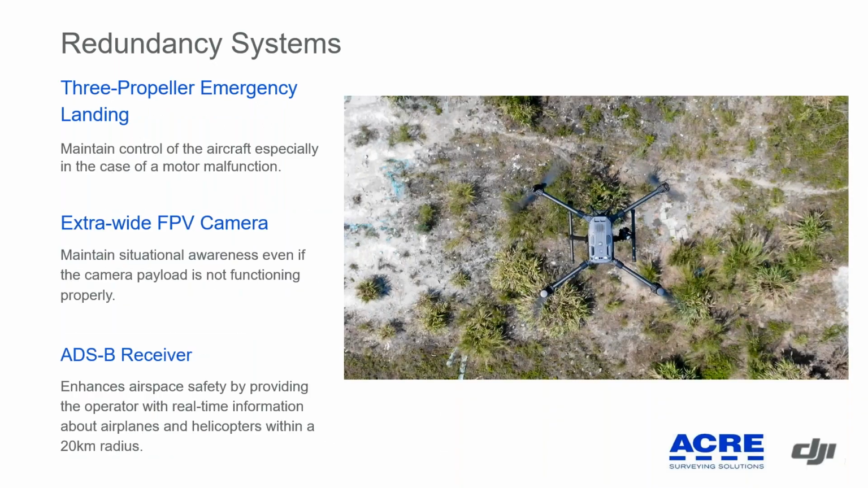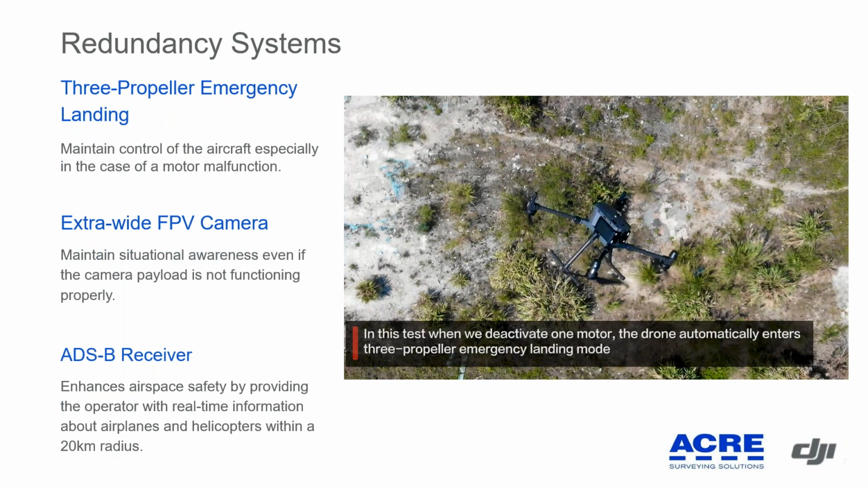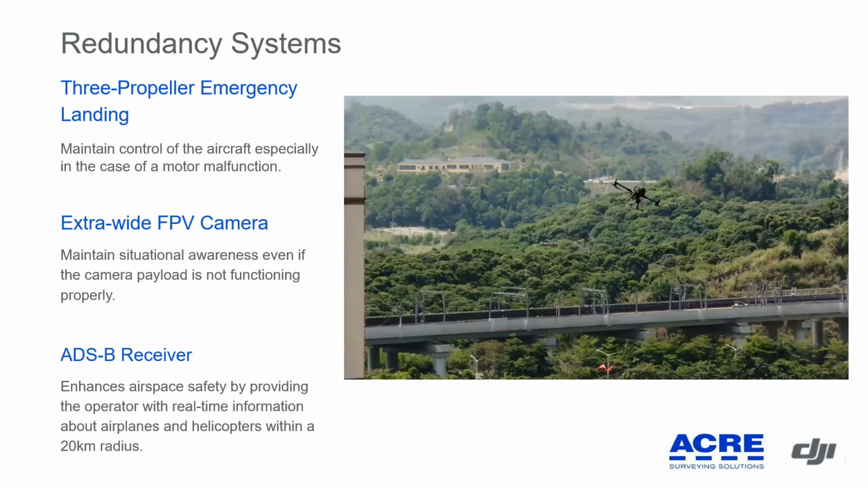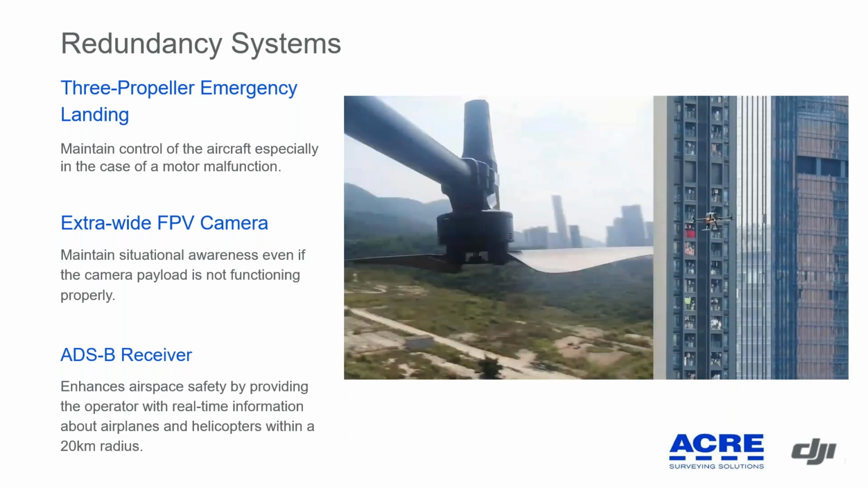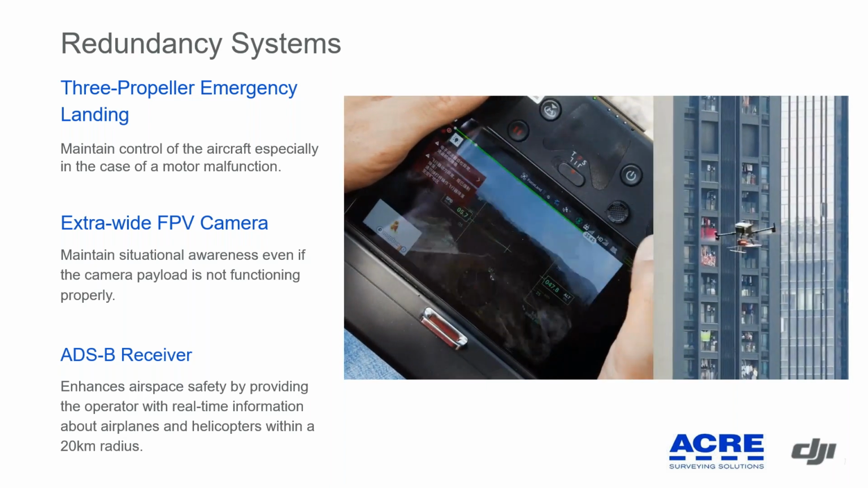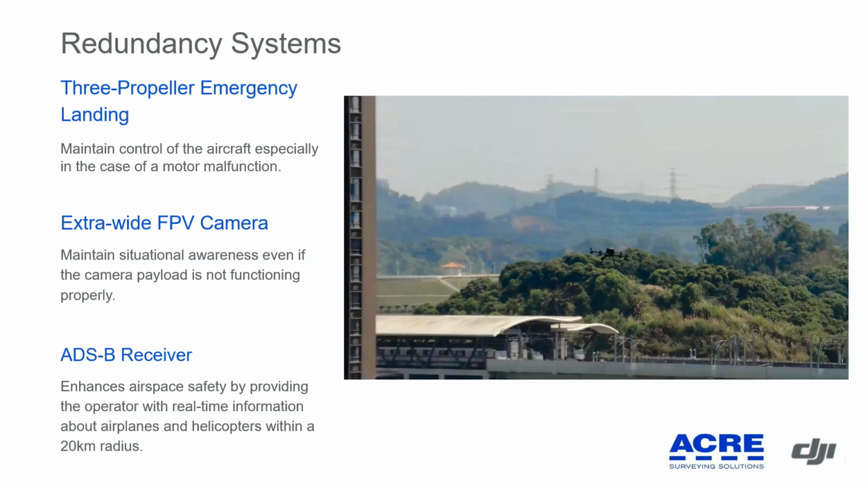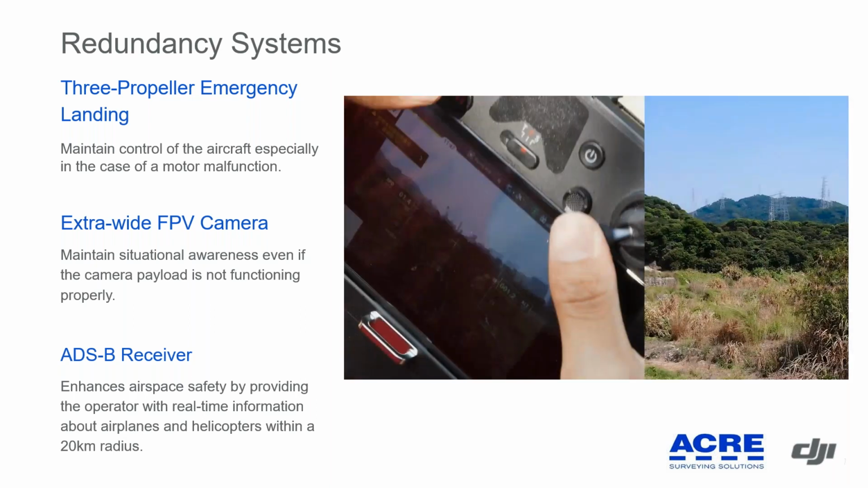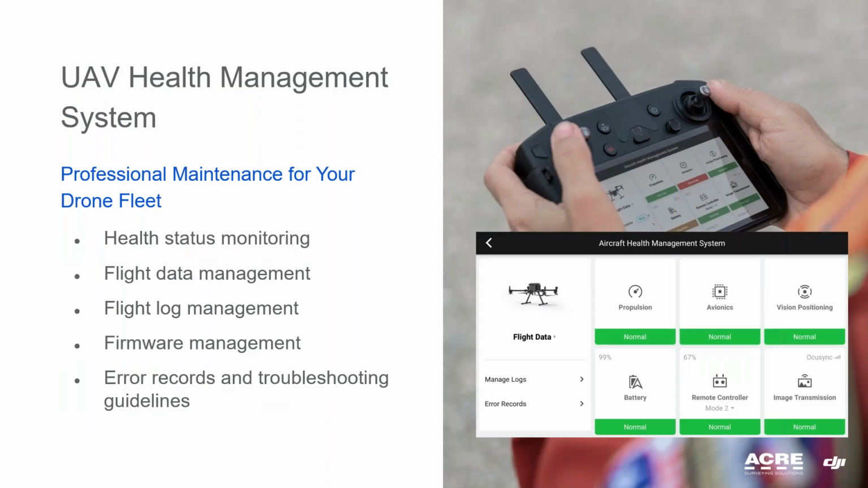In the case of motor or ESC malfunction, the three-propeller emergency landing maintains the control to land safely. Its FPV camera works even when the payload is not functioning properly, with 960 pixels of resolution. The ADS-B receiver provides information on the presence of manned aircraft within a radius of 20 kilometers. You have an all-in-one solution to check all the modules in the drone in a fast way before the flight.